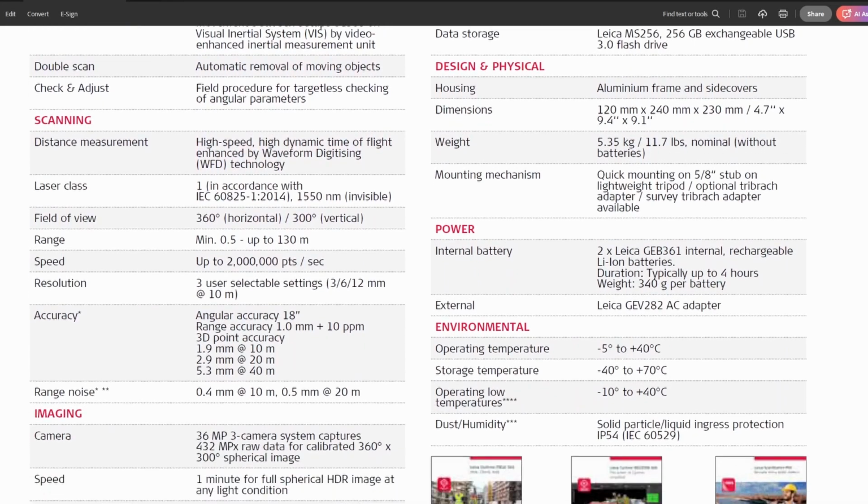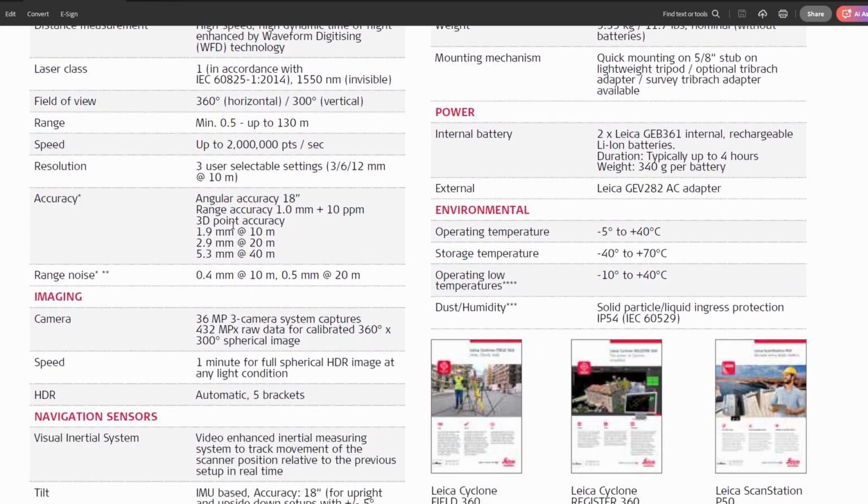Ask a manufacturer what the accuracy of their scanner is, and 99 times out of 100 you'll get the specification sheet answer, which is not the accuracy of the point cloud deliverable of that scanner being used in the field after aligning multiple scans together. It's often a ranging standard deviation of a single scan in a laboratory, which doesn't really help us much.